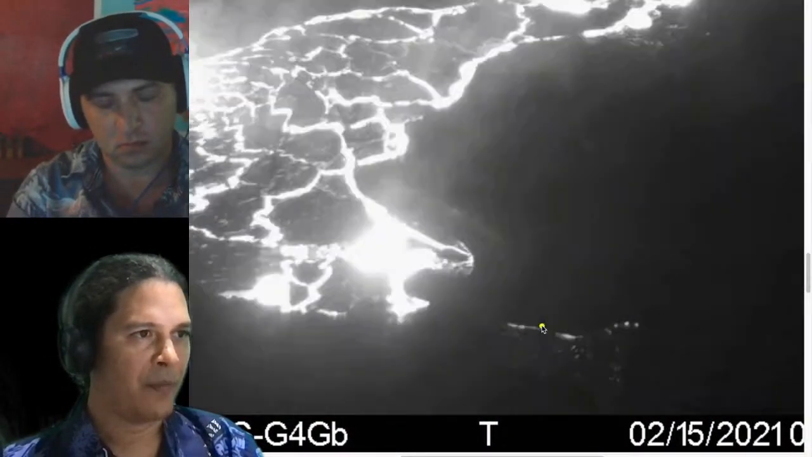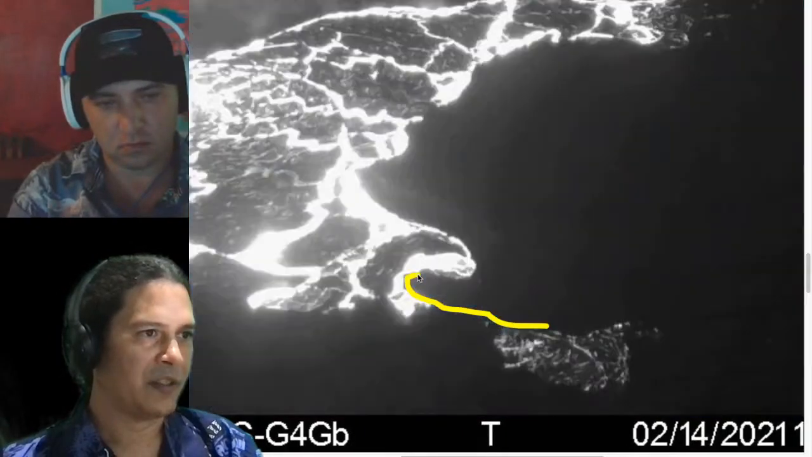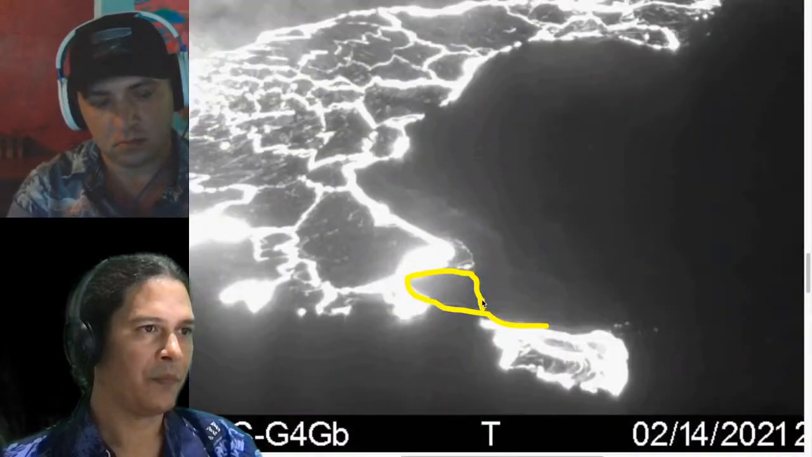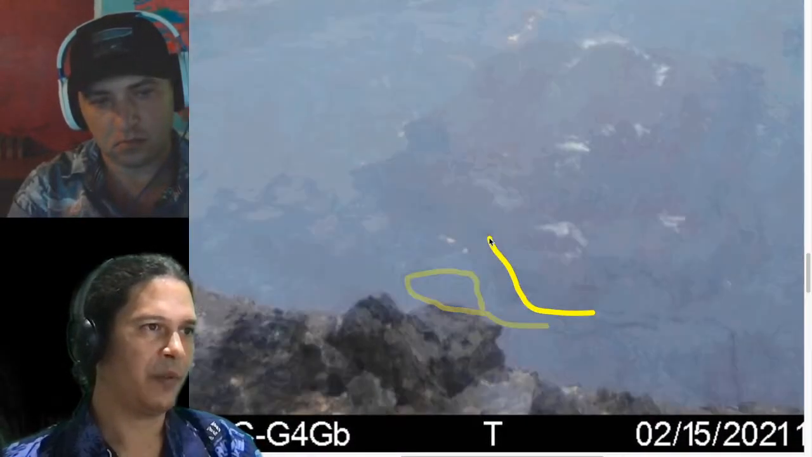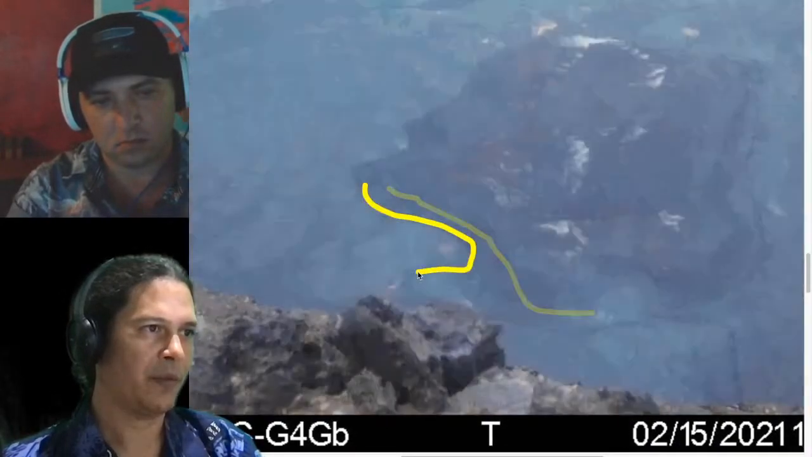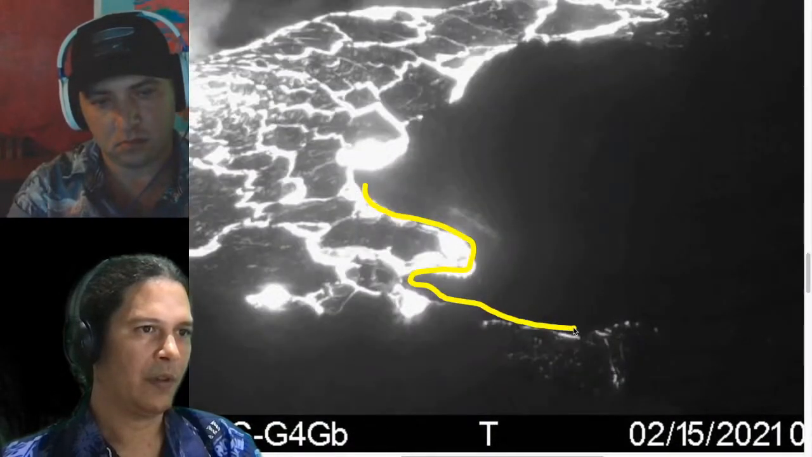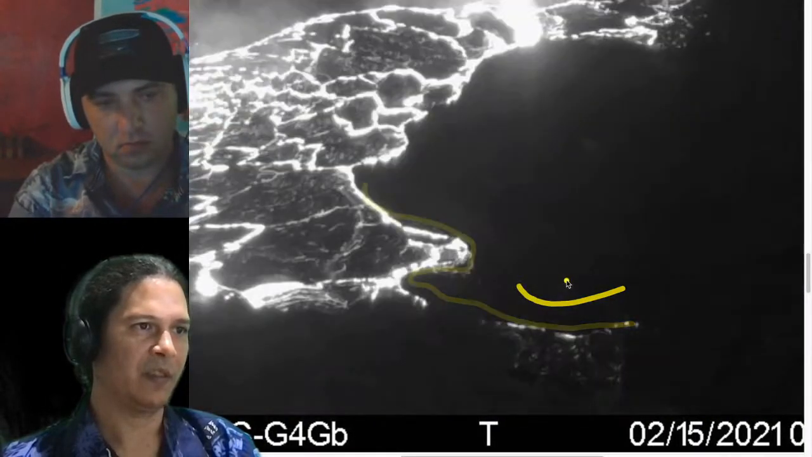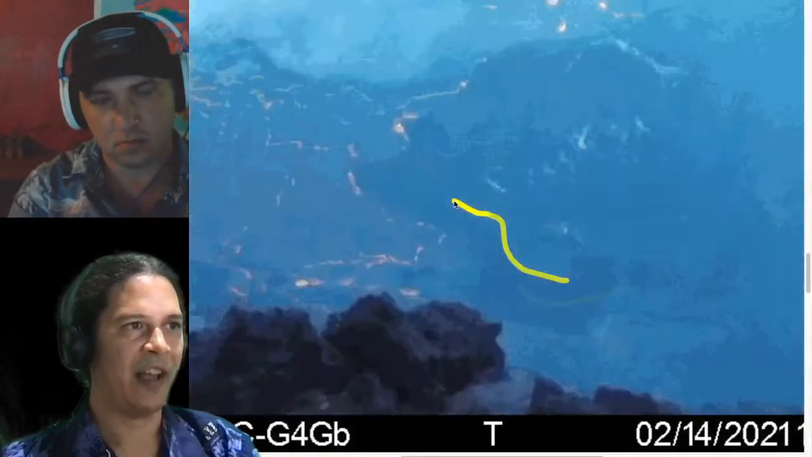So I'm going to pan it over here. That little knob, that little low-lying spot, is this area right in here. It's kind of a low terrace right there. You can see the high terrace has this shape, like that, and the low terrace has this shape, like that. I'm calling this the upper part of the terrace because it's flat on top.